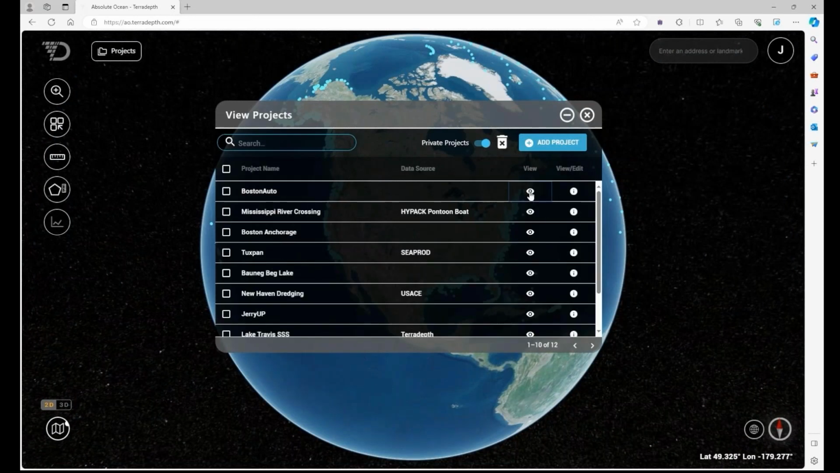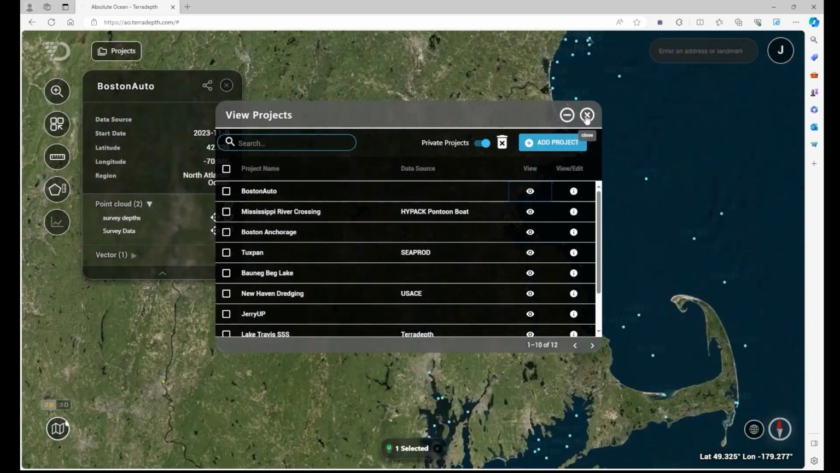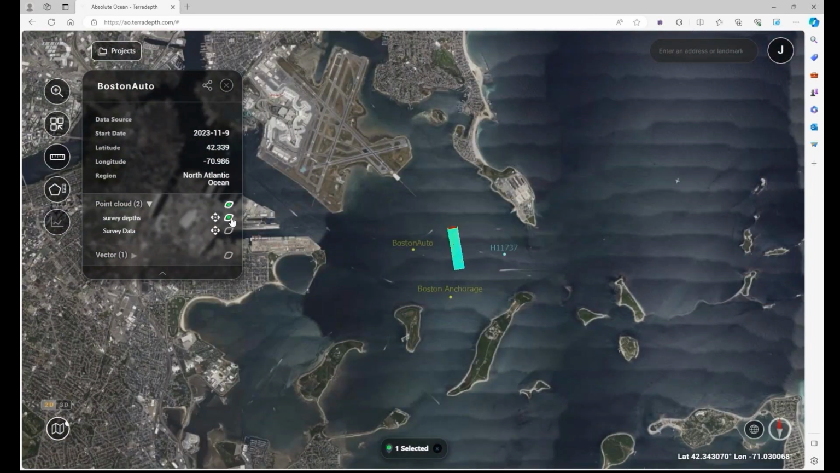We're going to go into my Boston Auto because it's automatic. And here is Absolute Ocean's view of the survey that we were just conducting. I'll turn off some visualizations that I had. Okay, so here we are.